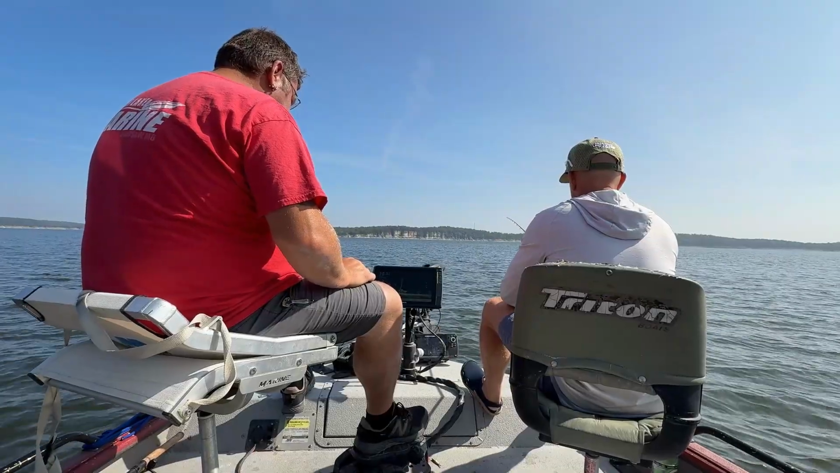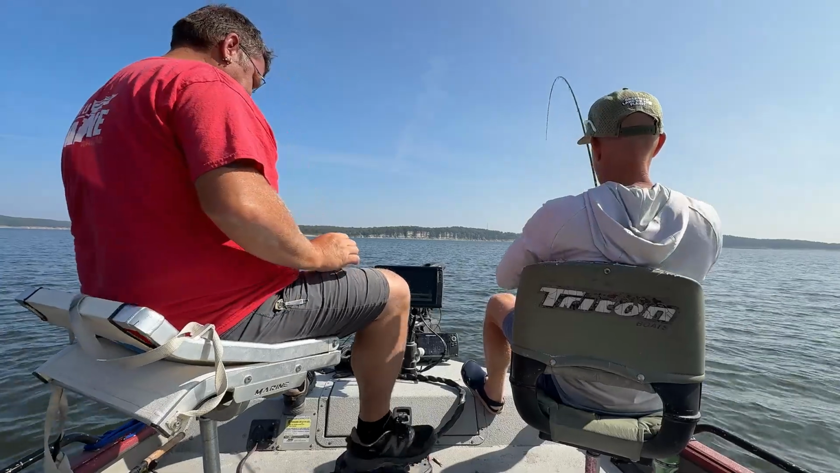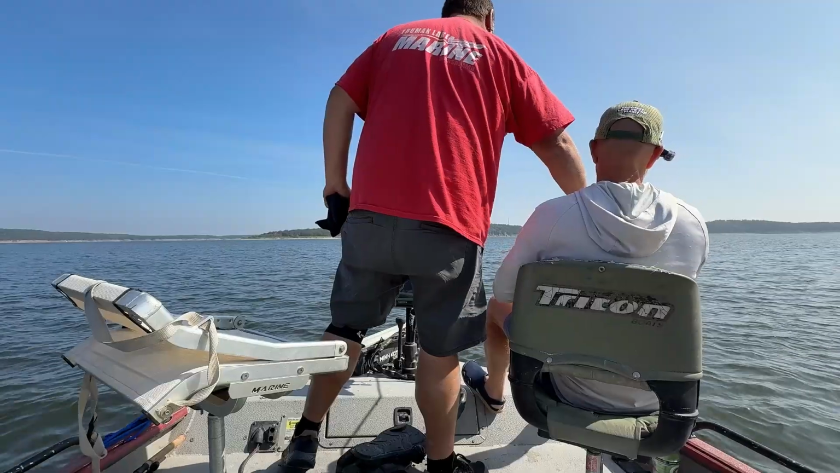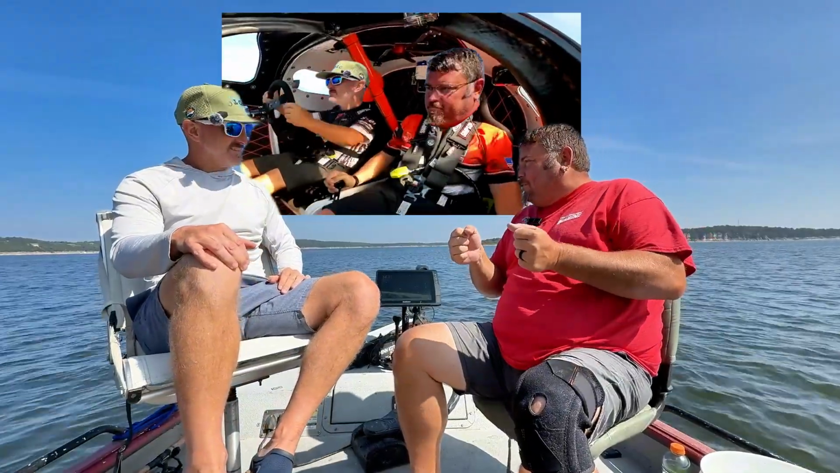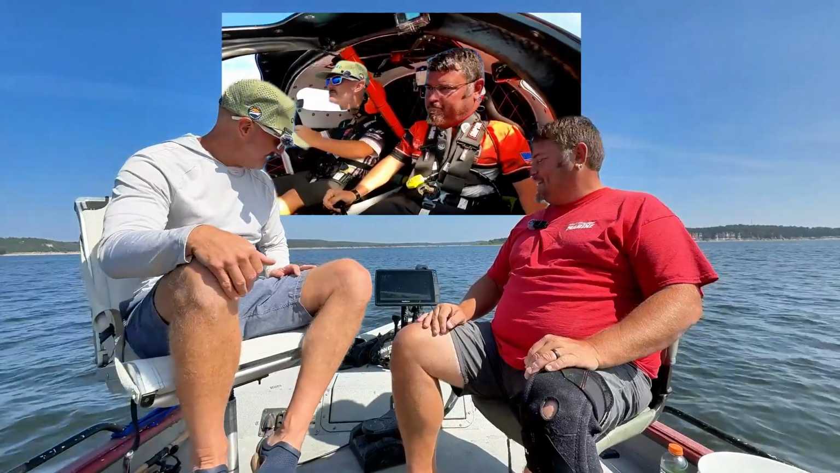You're telling me where to drop it, when to stop the drop, the bail, when to start reeling, how fast to reel, when to set the hook. We had a rhythm, kind of working together. Kind of like the little boats where you've got the guy driving and the pilot. I'm the pilot, and you're the guy driving. The throttle man and the pilot. Exactly. That's right.